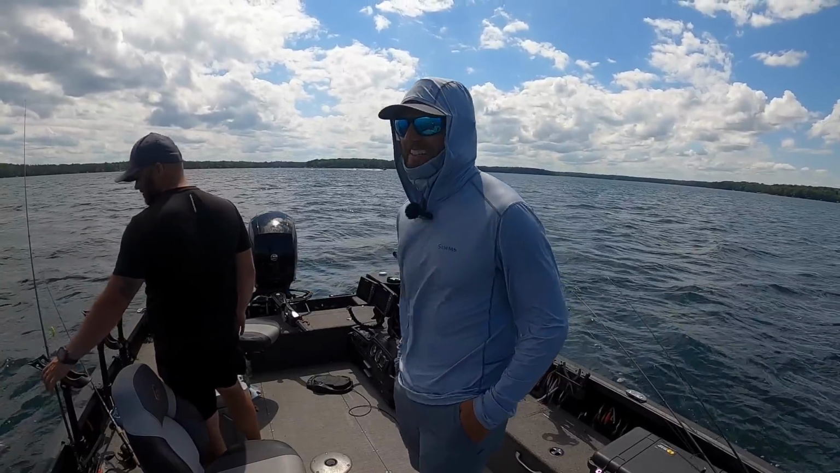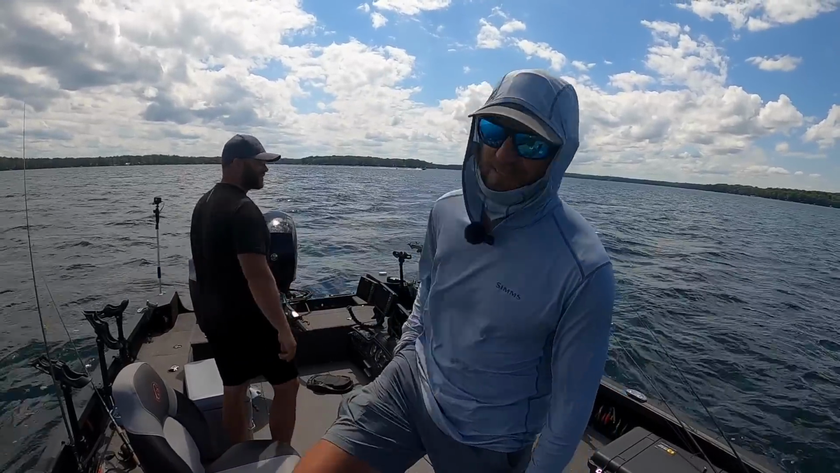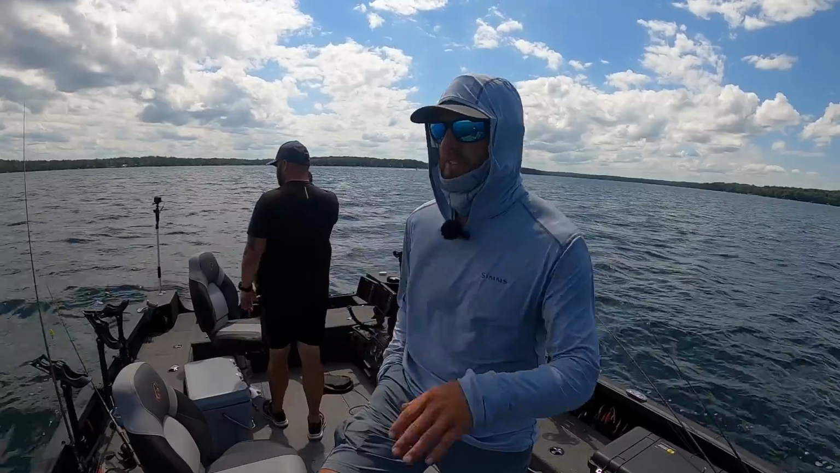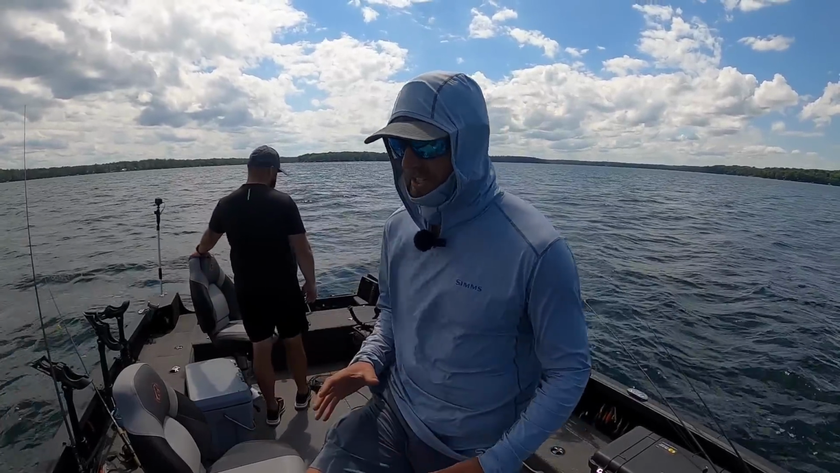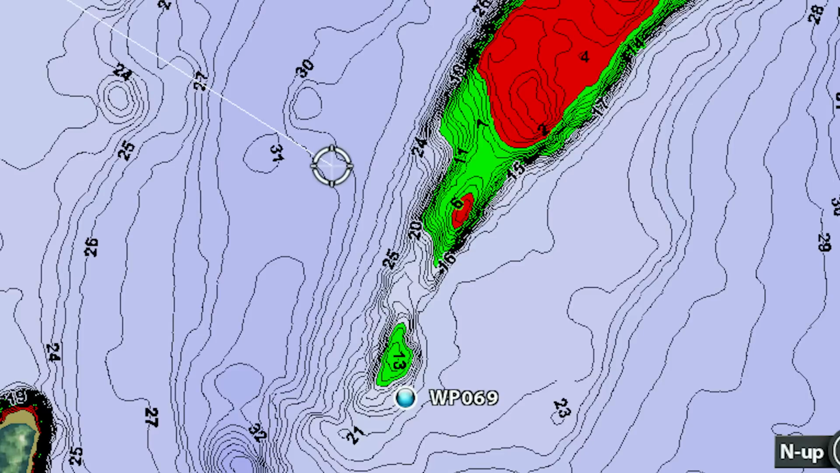But anyways, a lot of these spots that used to not receive as much pressure now are a lot of times very average looking shorelines, very flat. They don't have a whole ton of key features going on. Where if you have a hump like this or a point like this, these spots always seem to get fished first. And what do you see on spots like this?